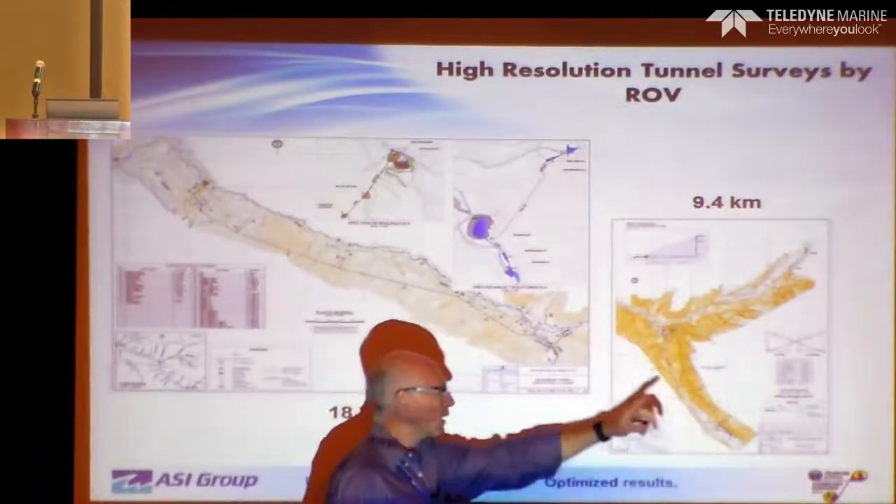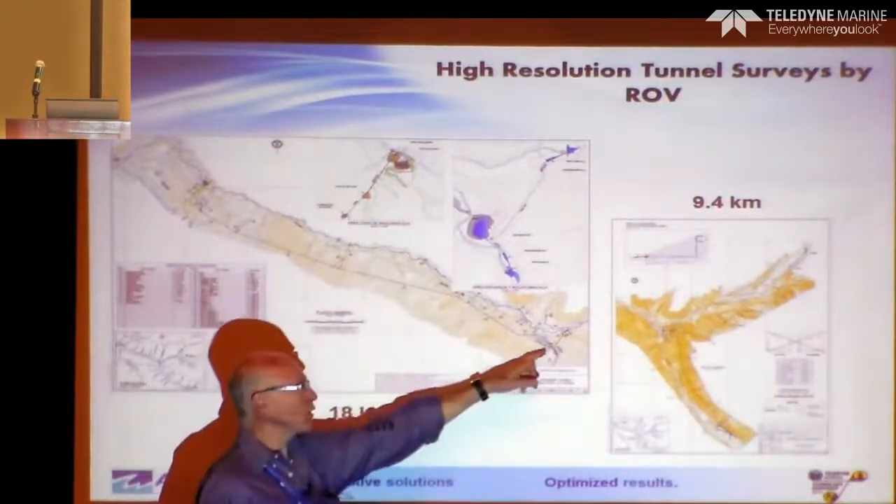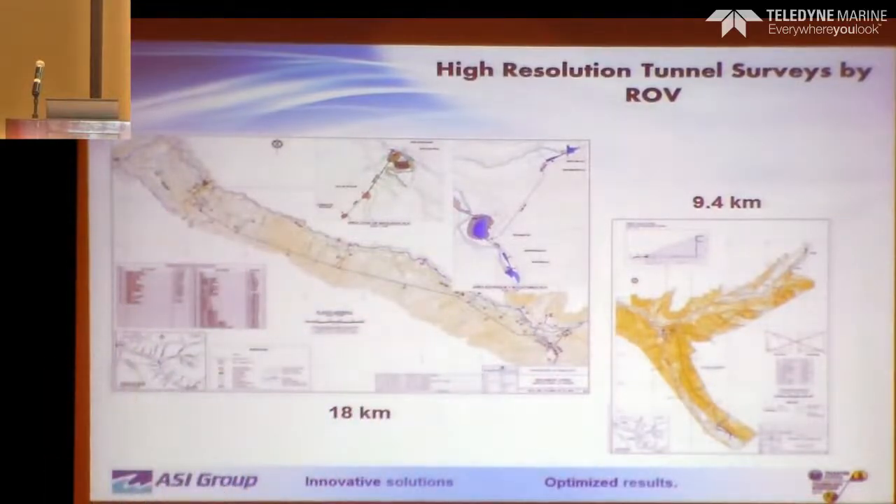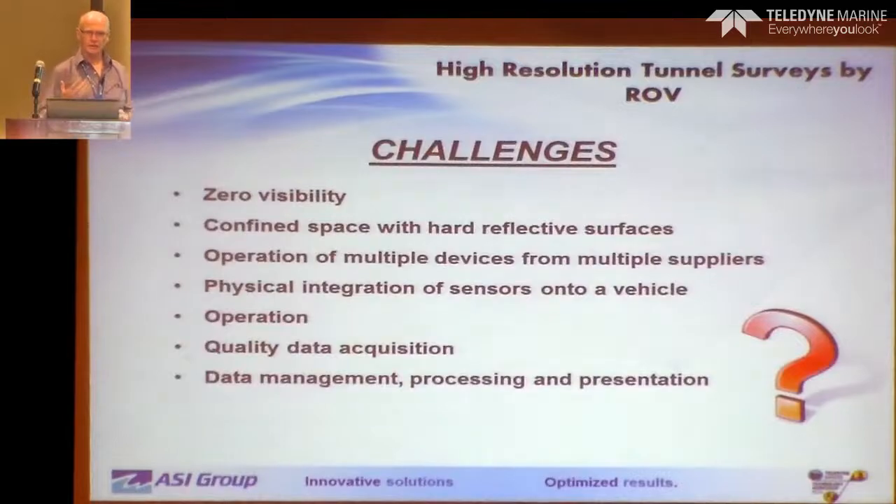We'll do that, come back out, and this one we actually go in from both ends and then overlap in the middle. The distance part, we're used to that. We had gone 10 kilometers back in the late 90s, and we still hold that record. But it really was being able to replicate that type of thing to get that comparison with the LiDAR data.